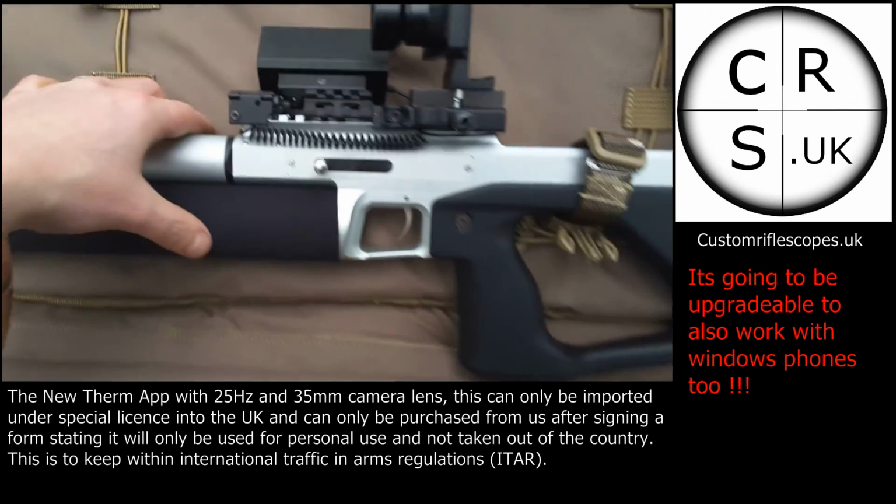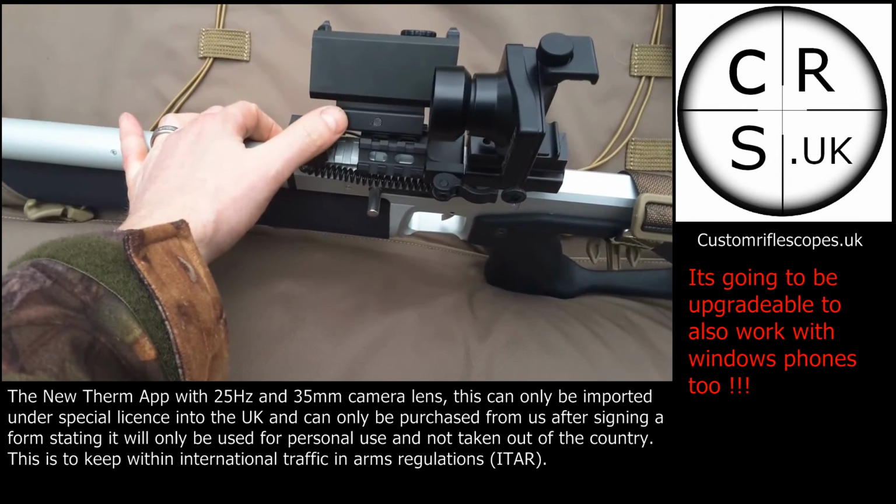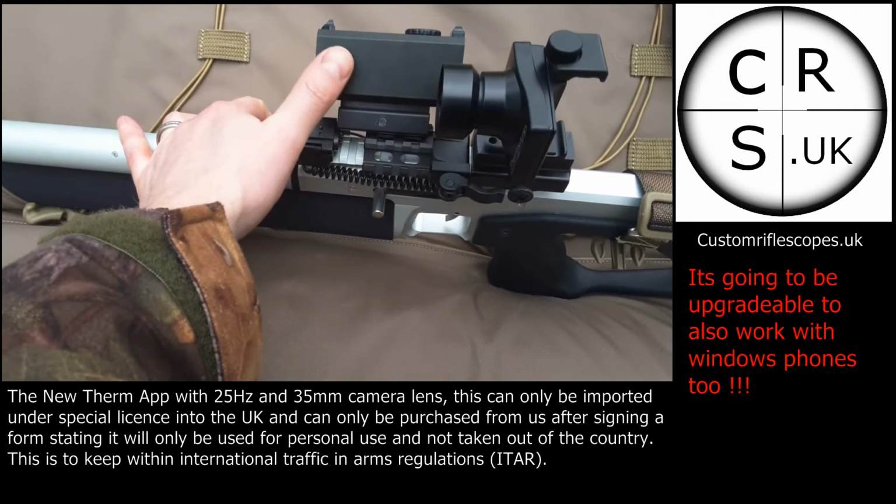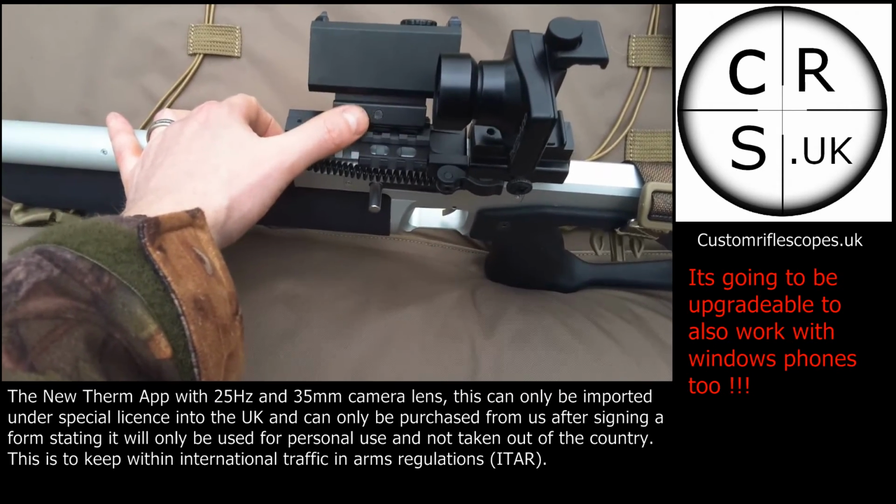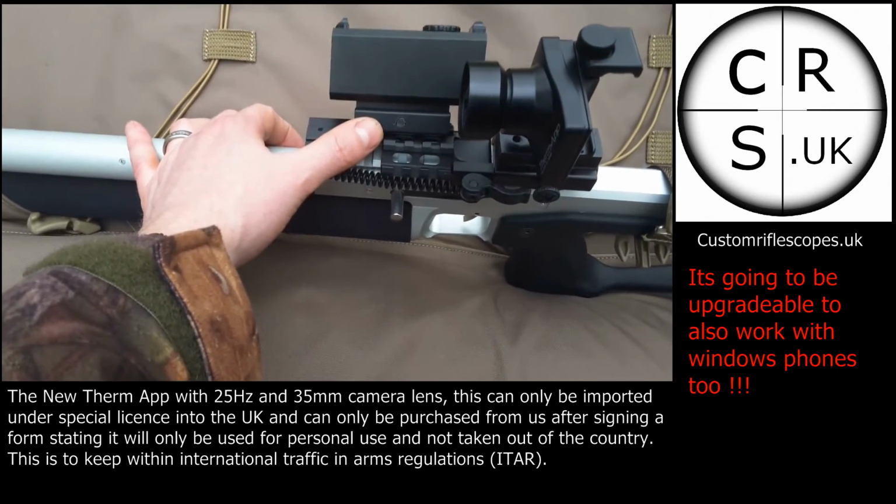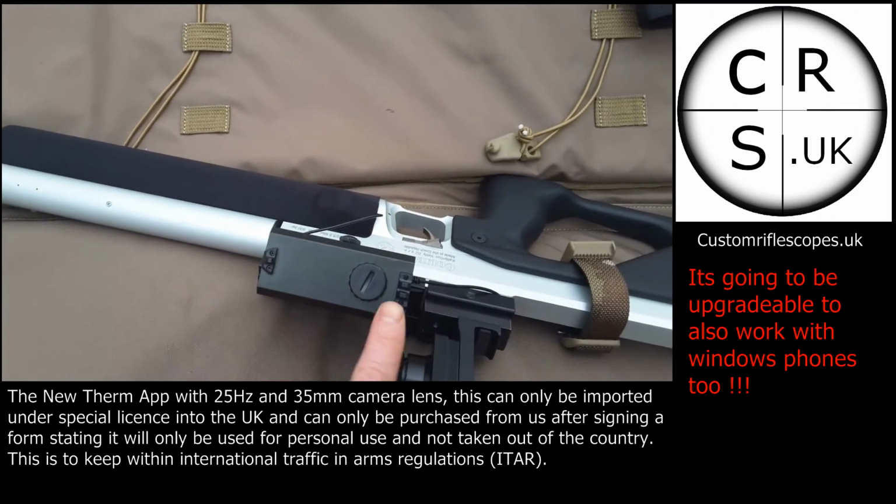A lot of people have been saying that they find it difficult to line this up with their scope, so I came out with an idea, and I haven't actually put it on here, but I've designed a mount so that you can adjust the weapon mountable rangefinder to your crosshair of your rifle scope. So this can have windage and elevation adjustment, so you're spot on. I wanted to put it on here without one to prove to you that you can actually range find with the iron sight on top.